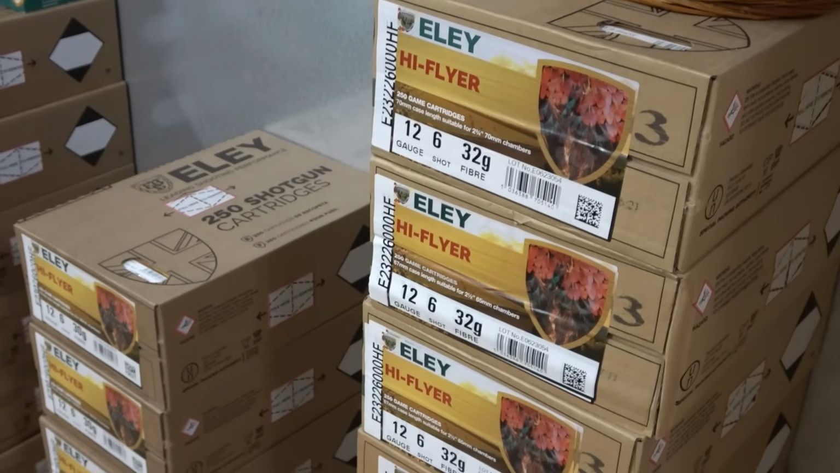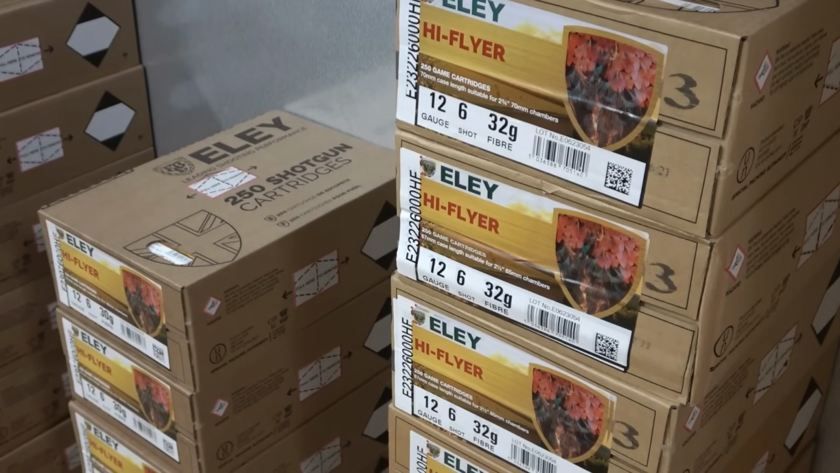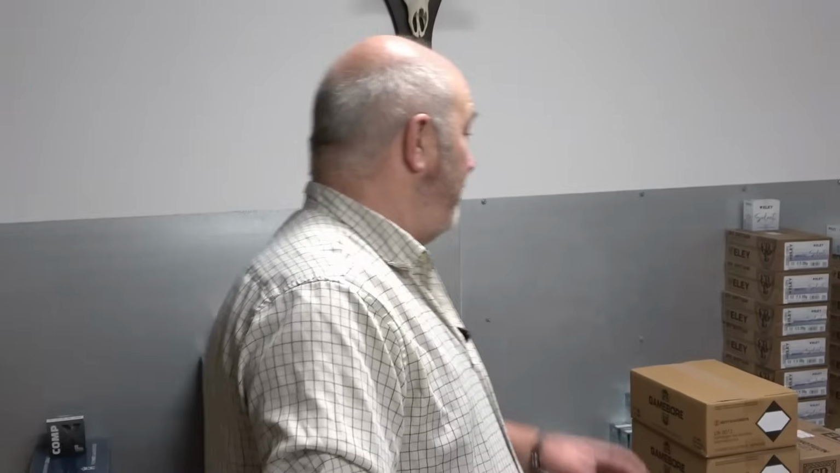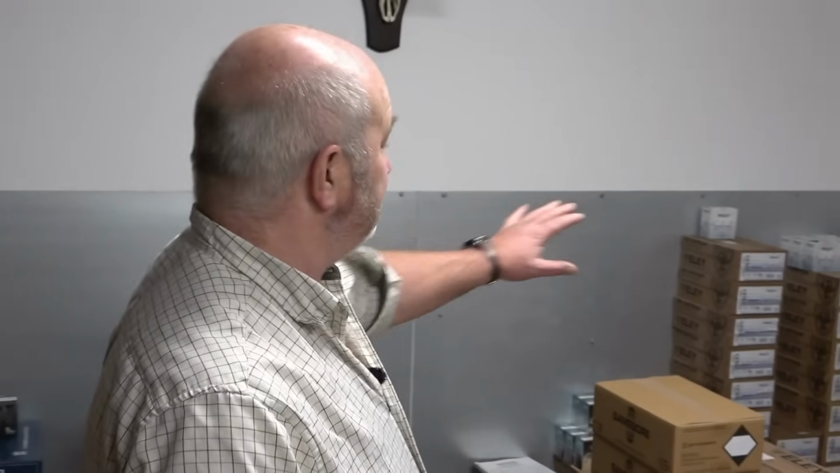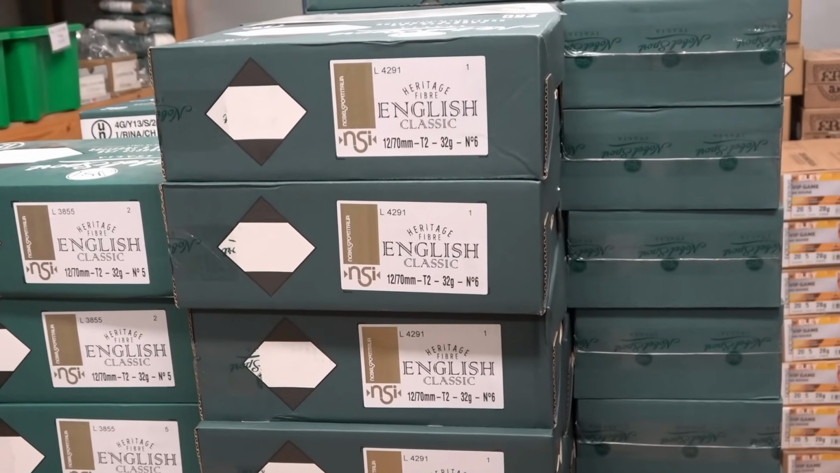We've got clay down one end and game up the other end. We've got the Eley pigeon here and High Flyers, which is a game cartridge. We've got the whole pheasant and game cartridges here. Over that side is our clay cartridges. We do the Noble Sport, but that's the only fine cartridge we do at the moment. A good cartridge, slightly cheaper than the others, but not a great deal cheaper, but it is a good cartridge and people swear by them.